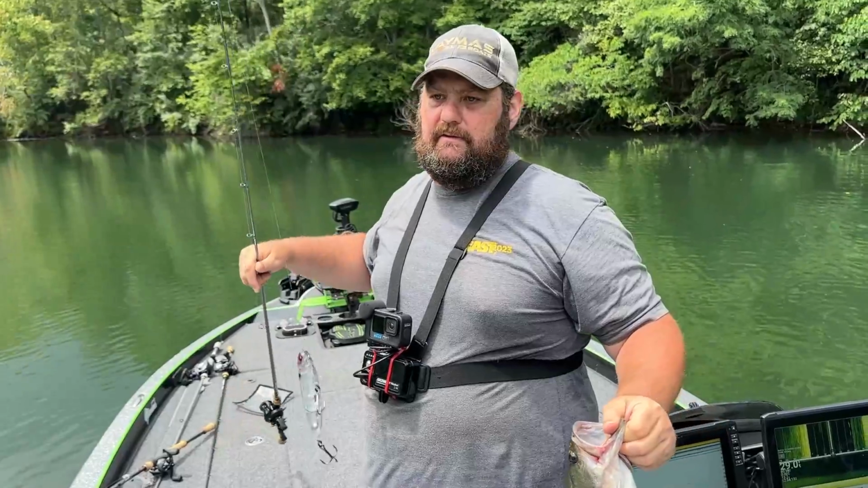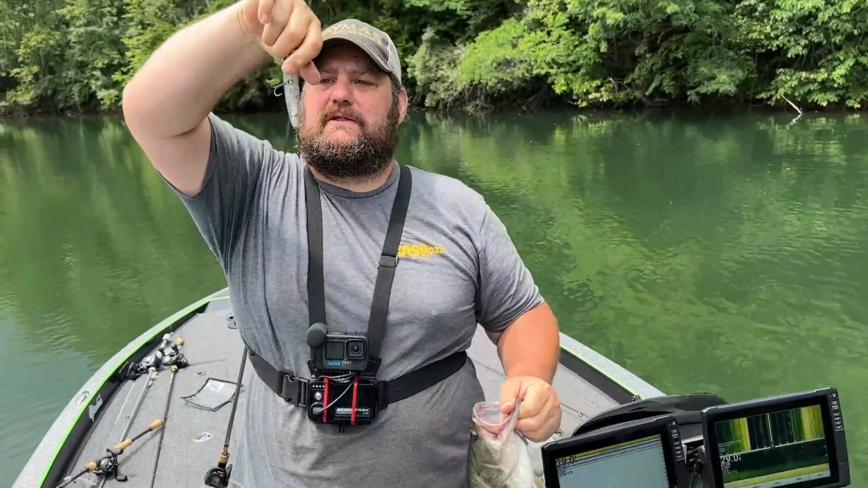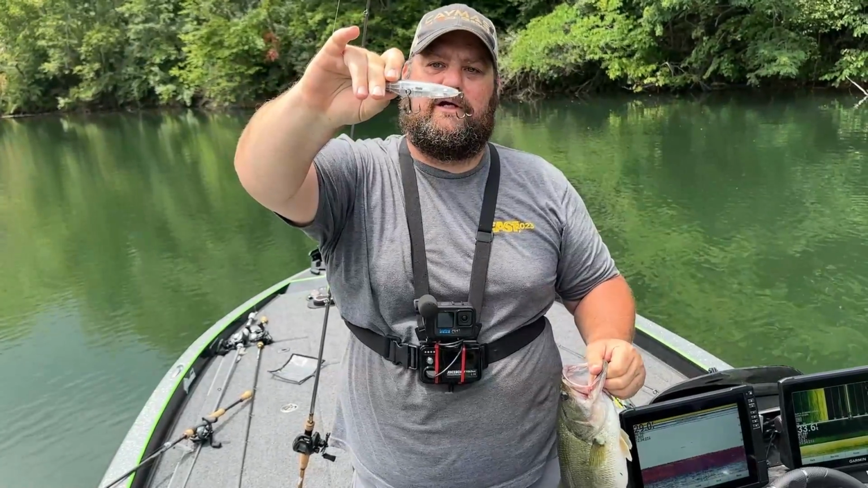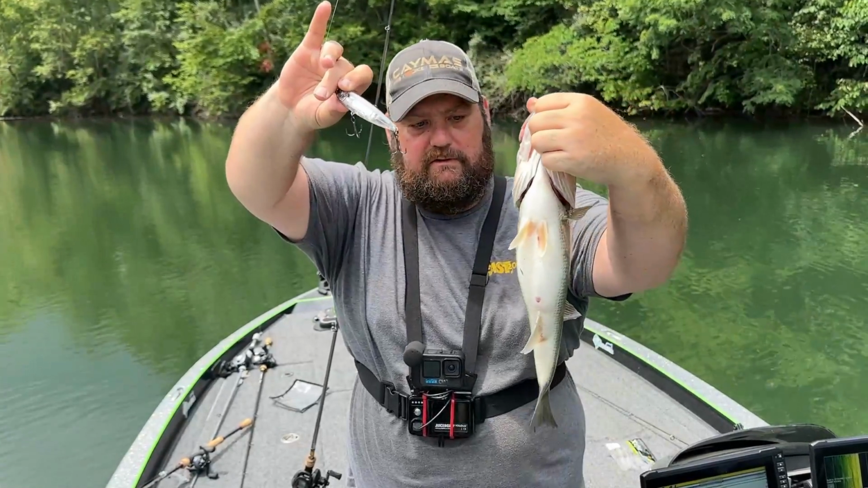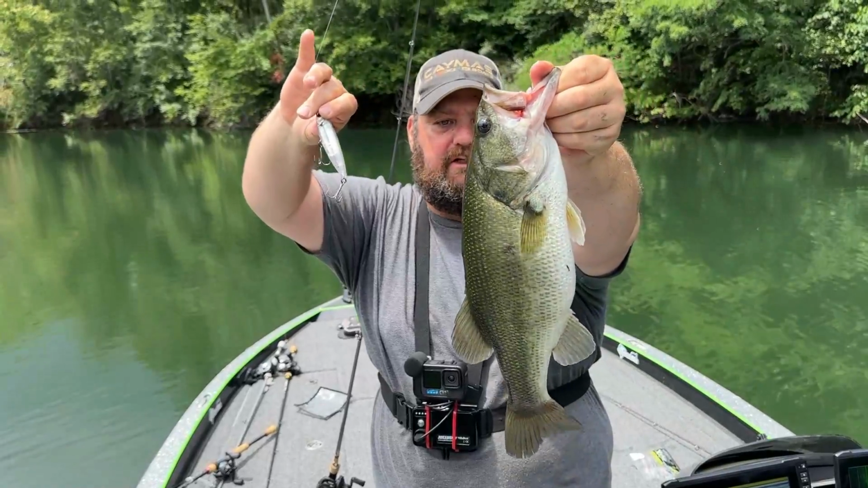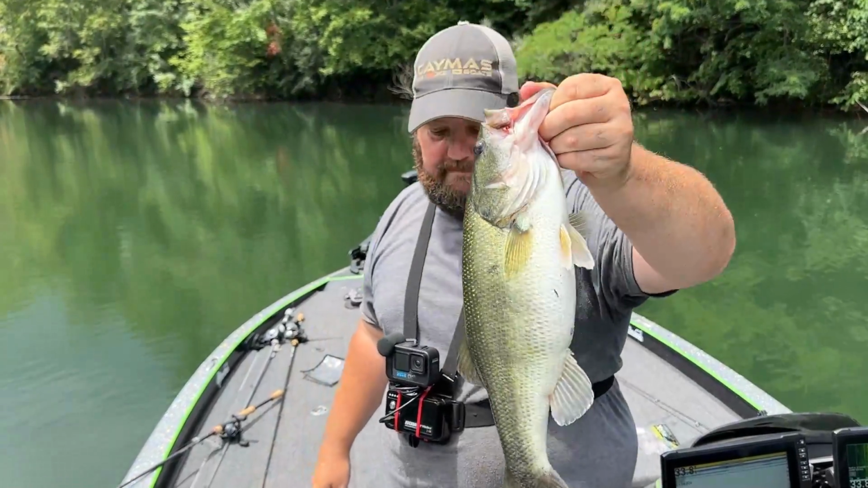Yoziri. I think that's, let me see if I can get this without stabbing my face. Yoziri, I think that's the 3DB Prism Shad in clear water. Great looking little color. Fat little fish. He's probably really close to 3, which is a big fish where I'm from. Let's get him back.